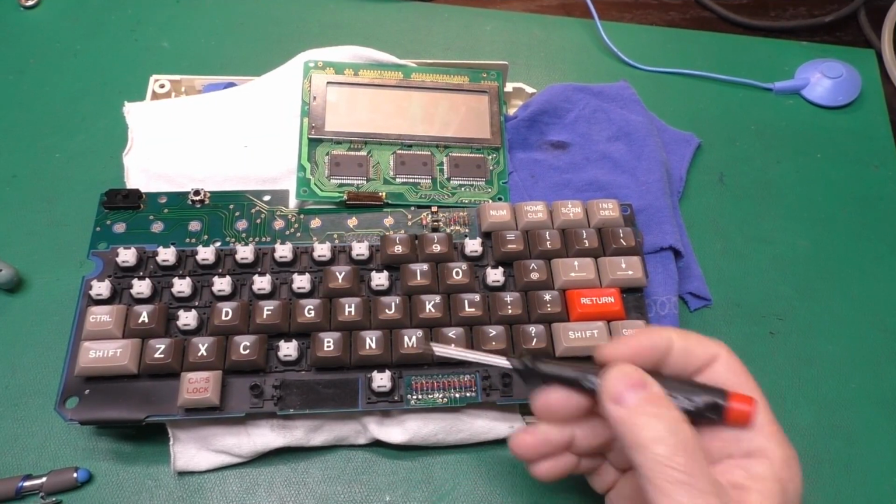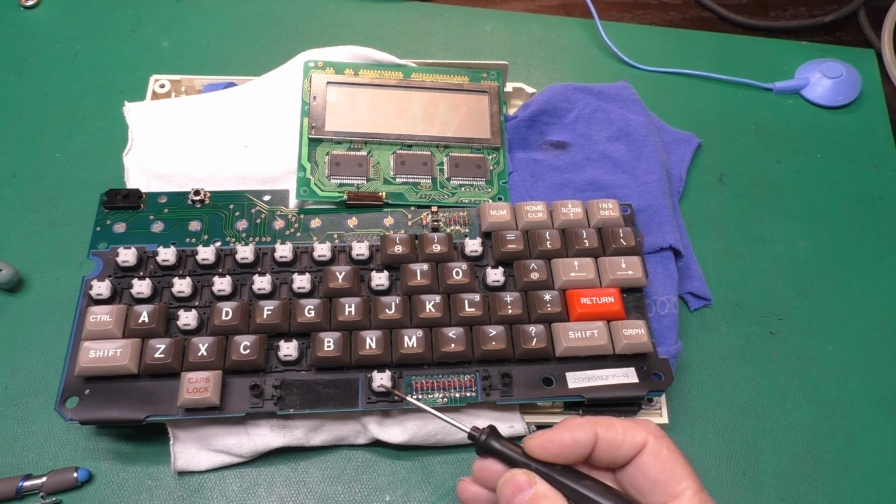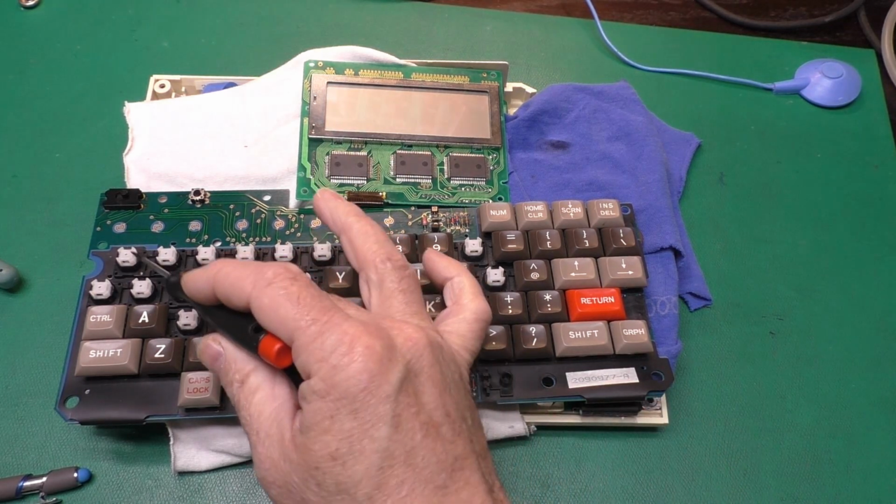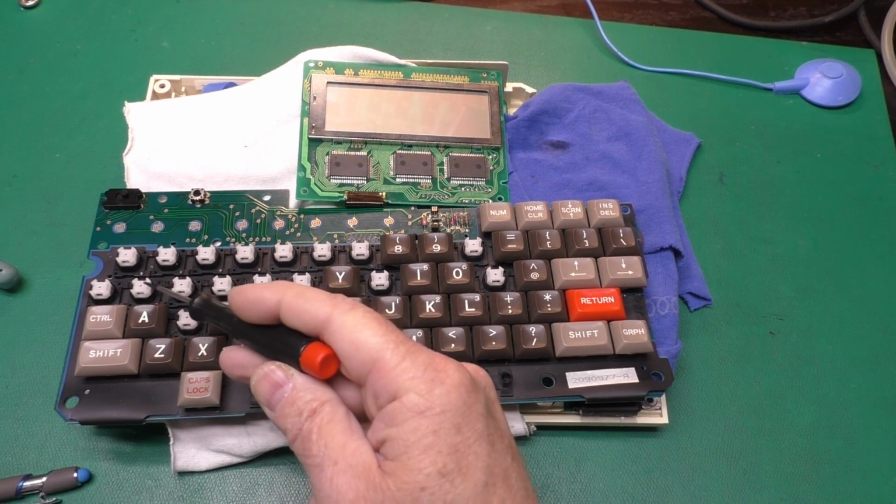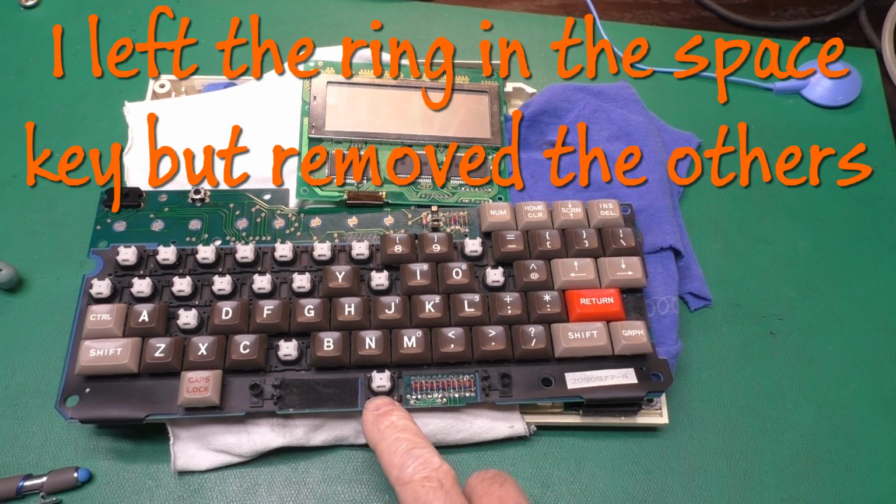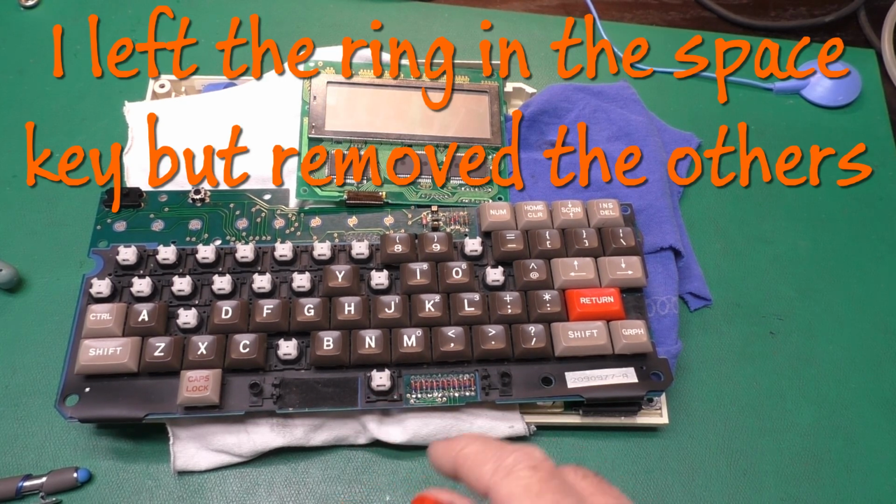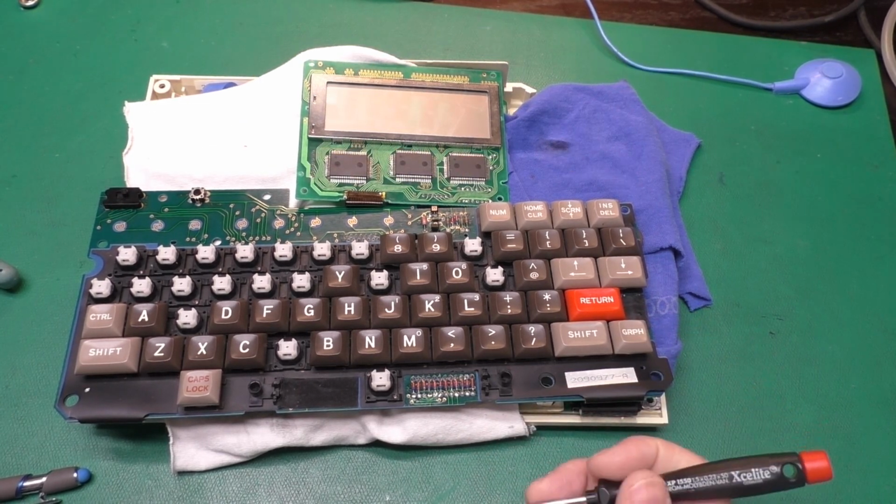I was so proud of myself with those Kapton little donut ring things. It worked great for the space key. It made the one in the Q worse. So I wound up taking them out of there, and I came up with a different solution. I've since removed the ring from the space key here, and I'll show you how this alternative solution works.